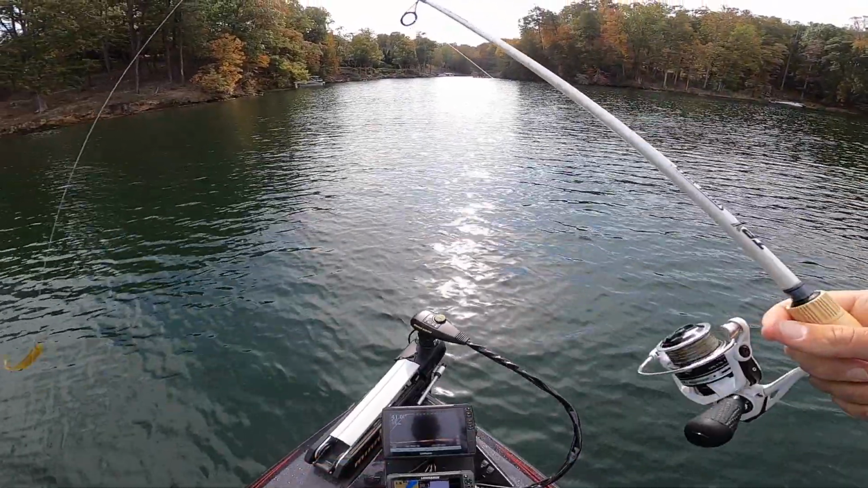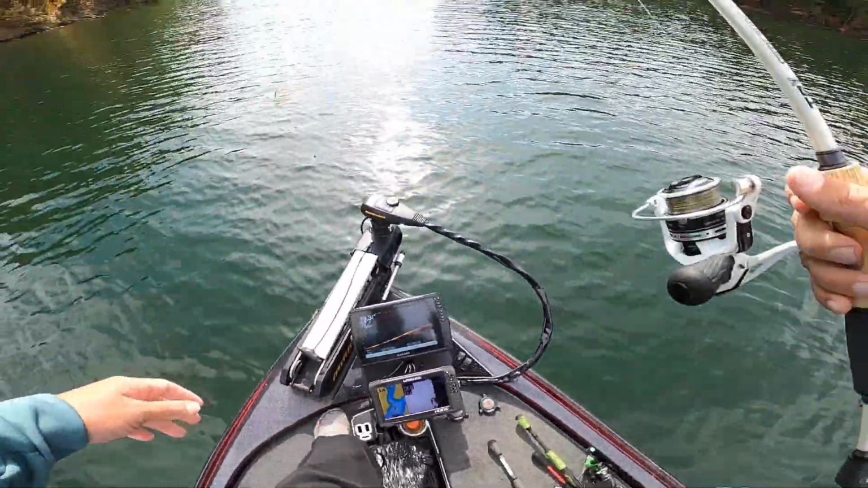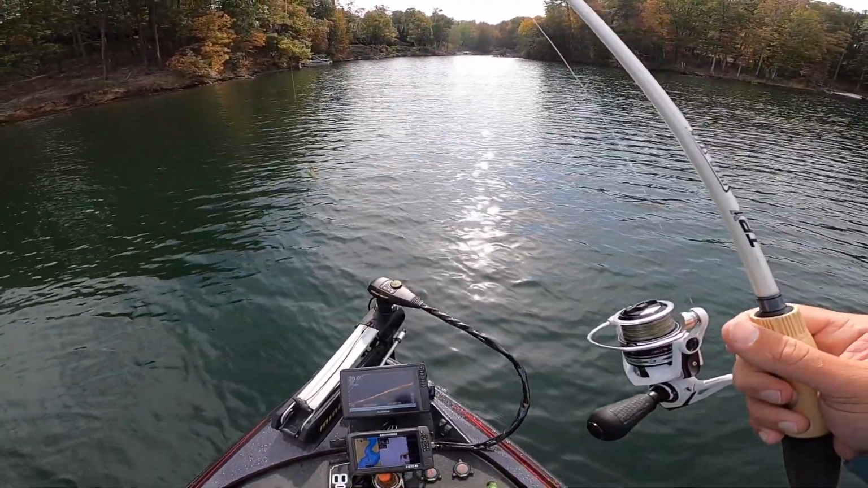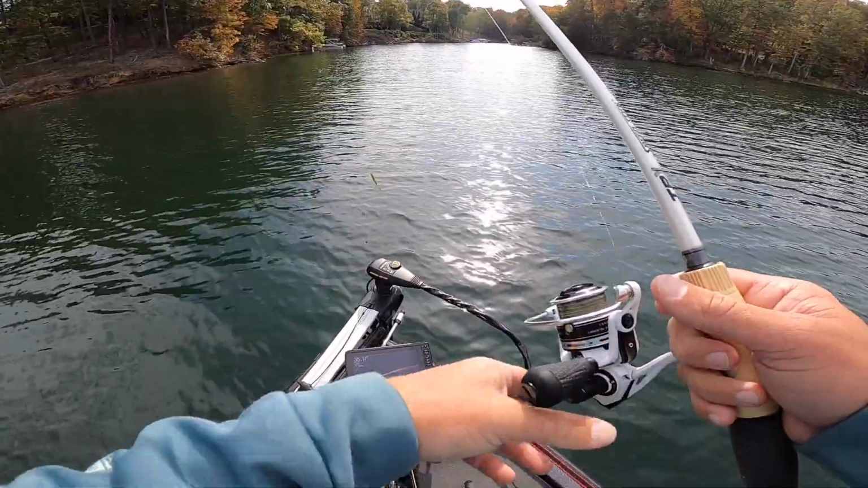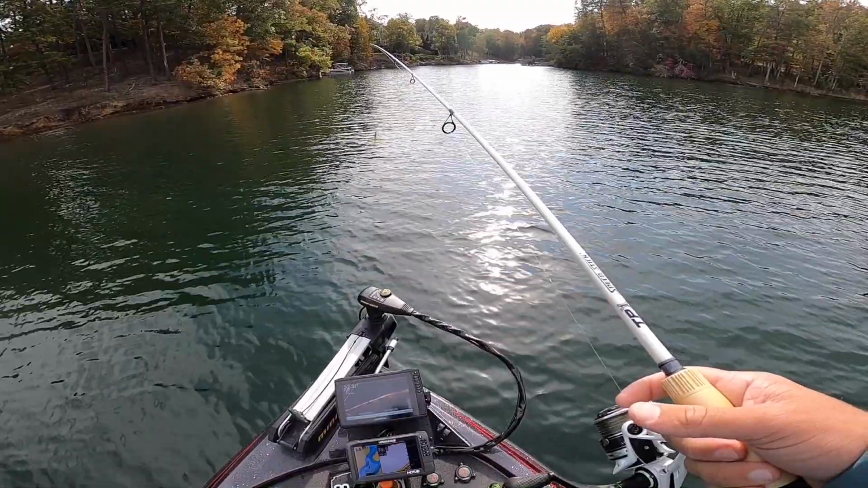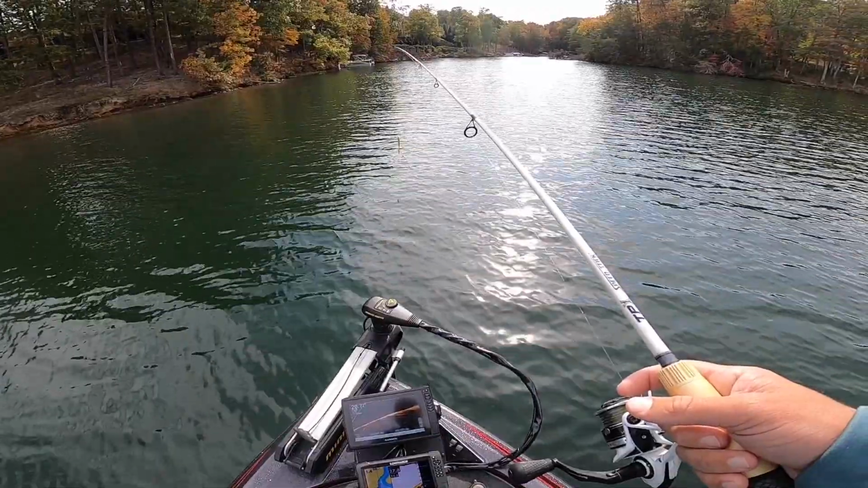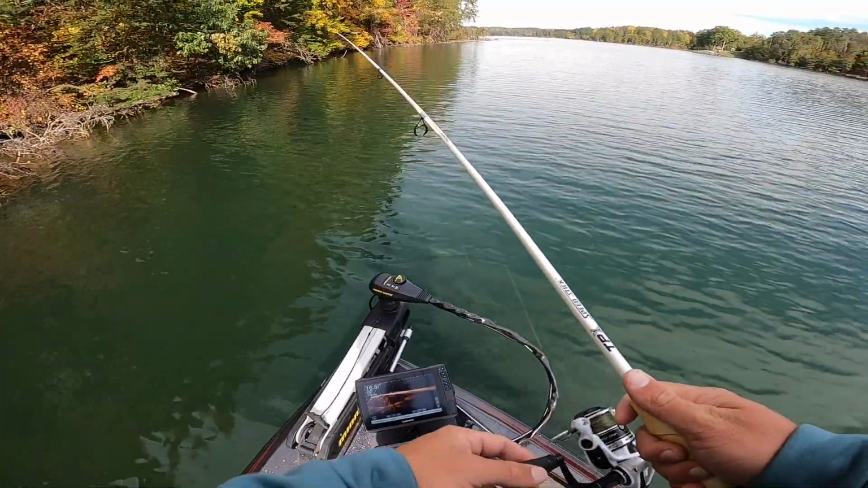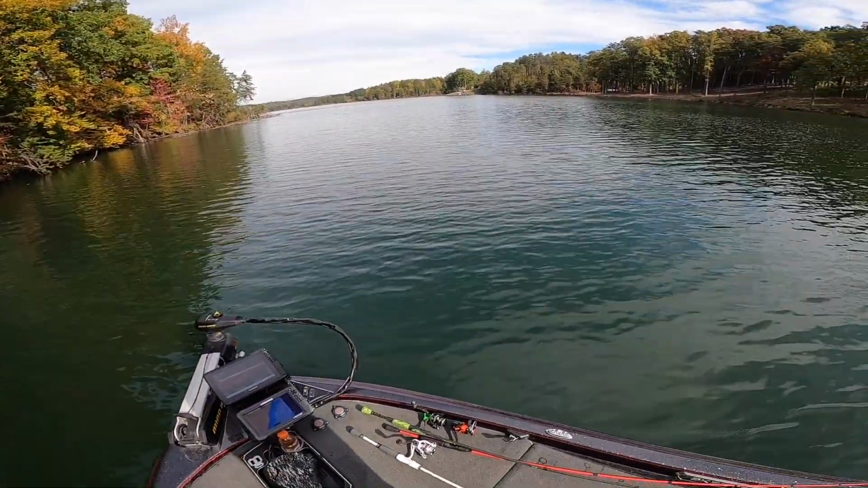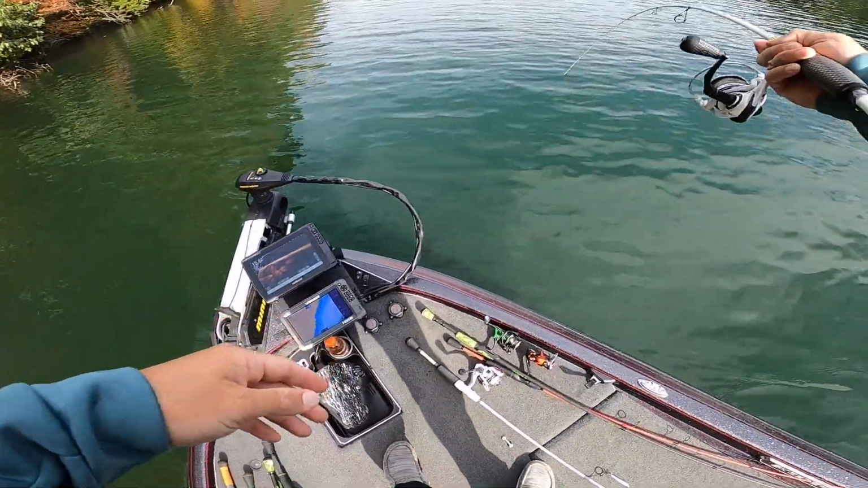All right, this is kind of like a little brush pile spot. There's a lay down. I used to think there was a brush pile here, but I don't really know if there is, but we're about to find out. So, caught some in this cove before on trees and stuff like that, but we're gonna see if there's any in here. Oh, I watched him eat it. I threw it in front of him and he followed it out and then ate it.